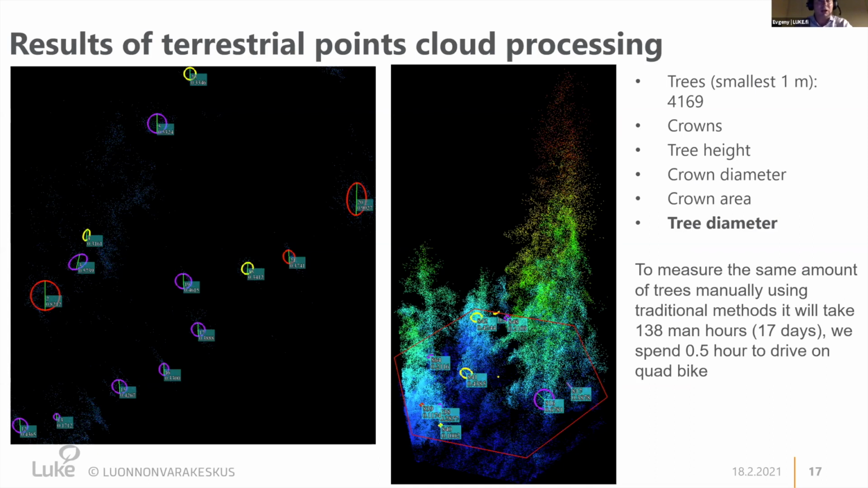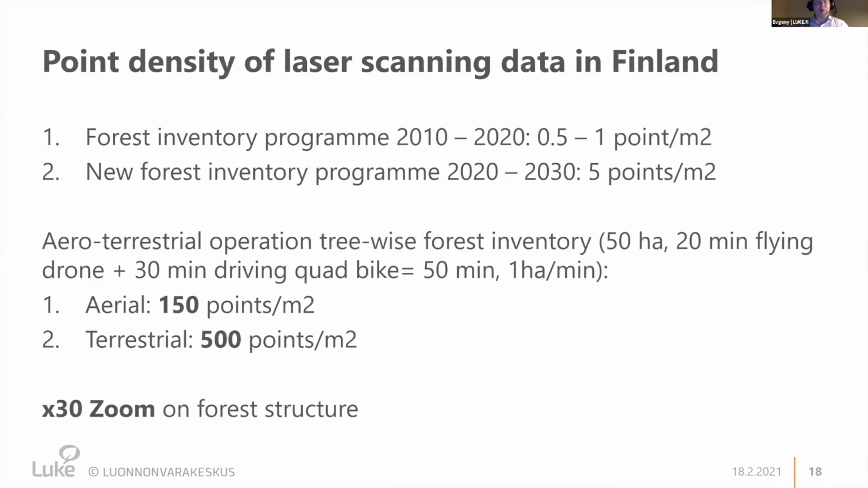And imagine, here we were driving the quad bike for about half an hour, and in half an hour we automatically measured 4,169 trees. If I imagine the same work done traditionally with a caliper, I would spend 70 days, 8 hours per day working, which is very hard and would require a lot of resources. So this is, I think, a very big opportunity.